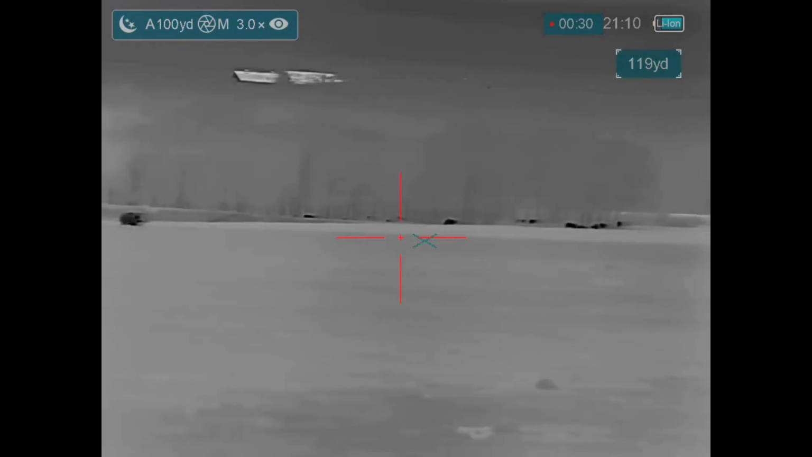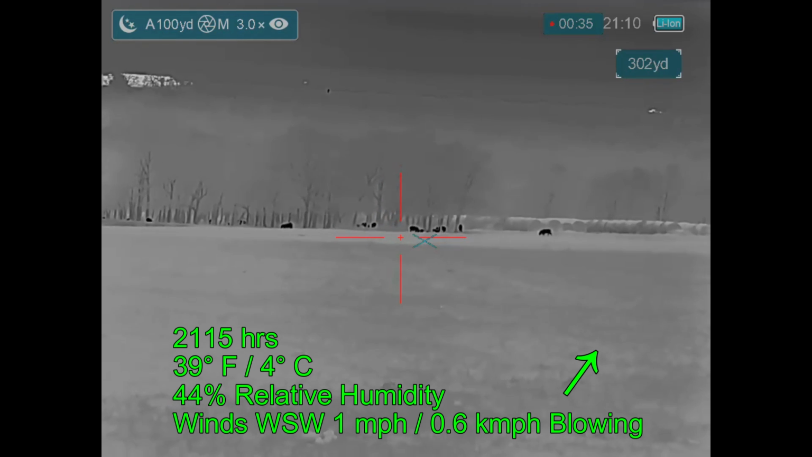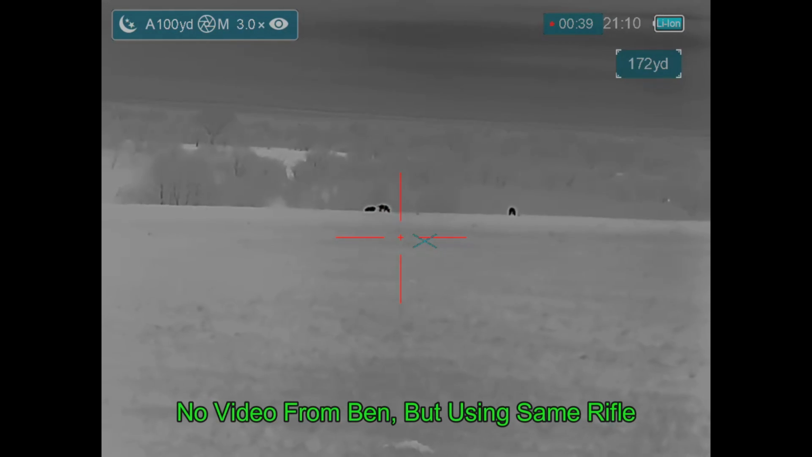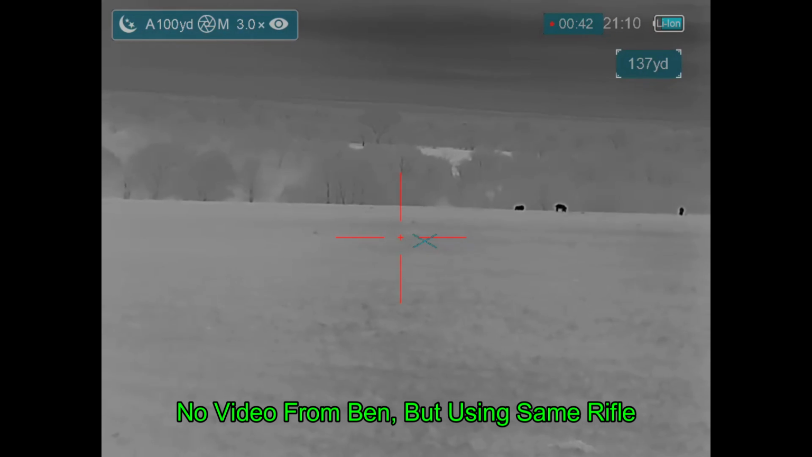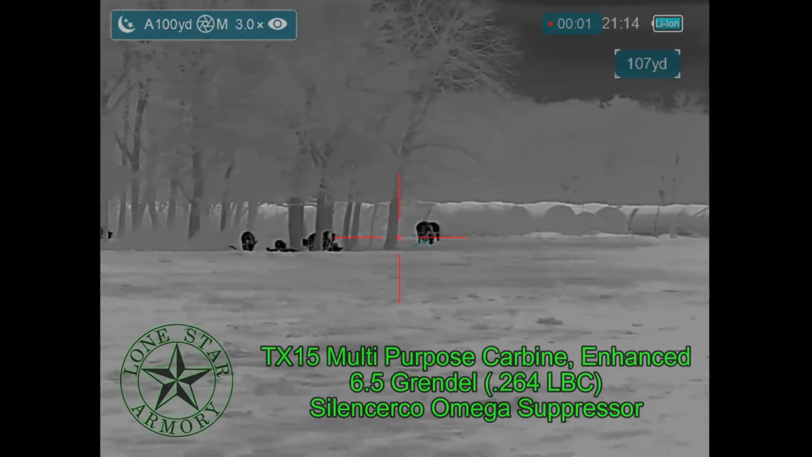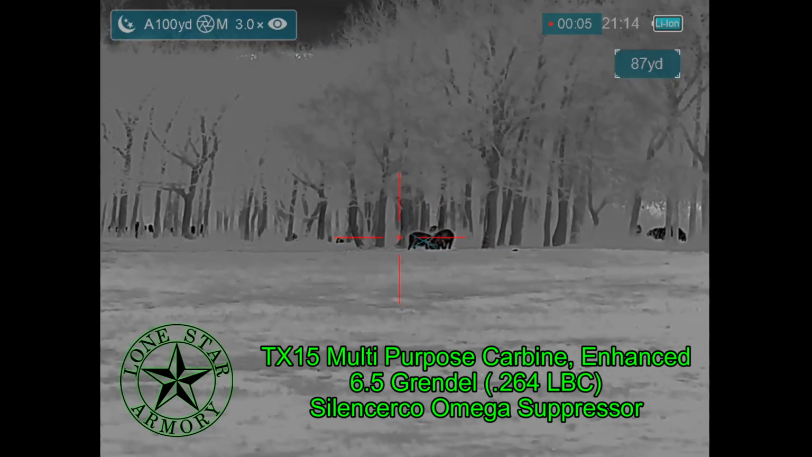A little bit later, we're on another property. We've got hogs in the woods, and we've got some hogs out in the field off to the right. Ben is not going to have video from this hunt because he's using an experimental scope once again, doing some alpha testing. Tonight I'm going to be shooting my TX-15 multi-purpose carbine enhanced from Lone Star Armory.